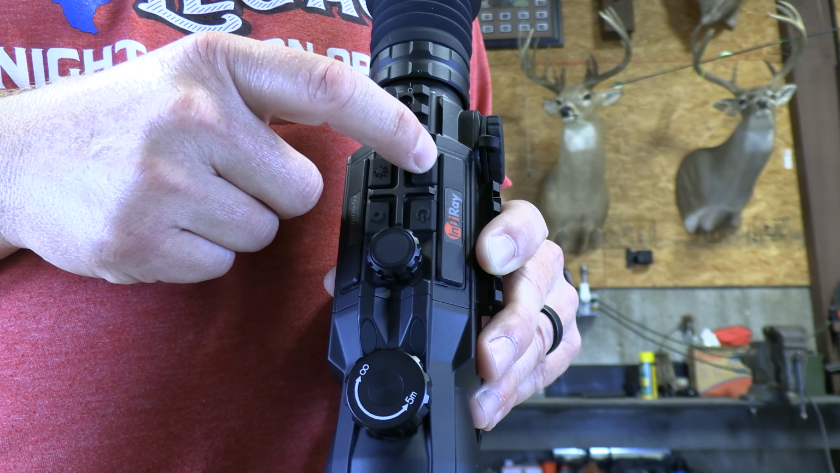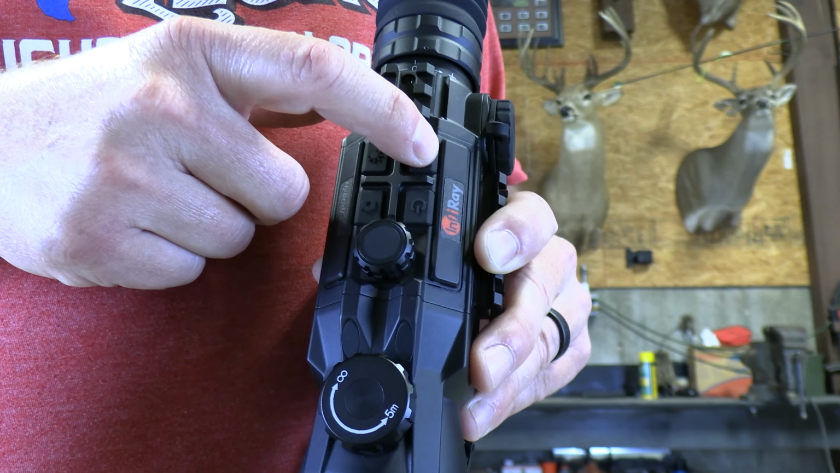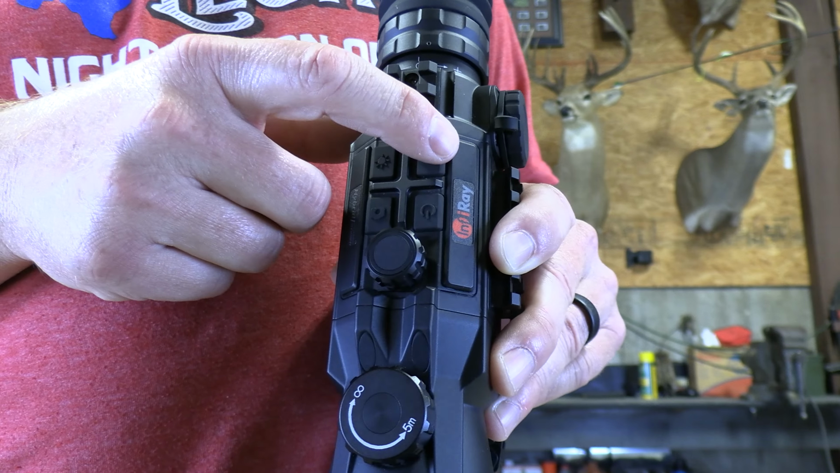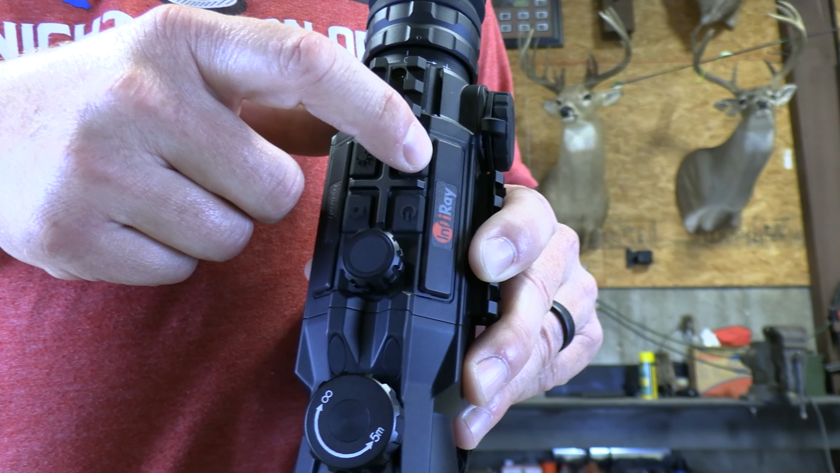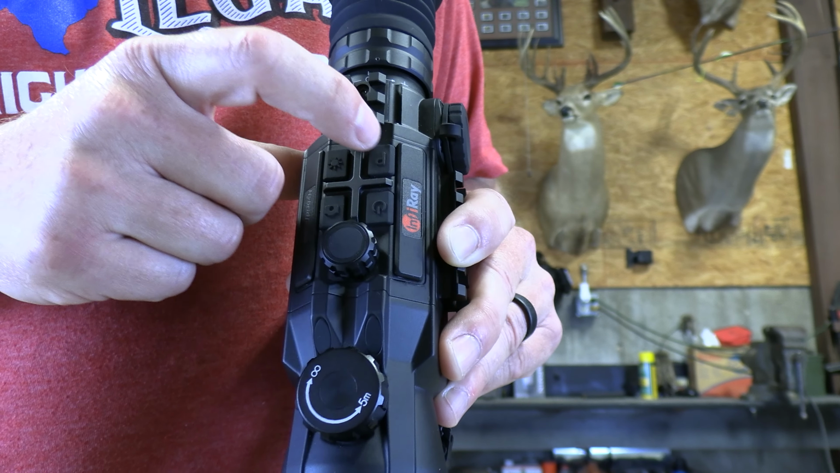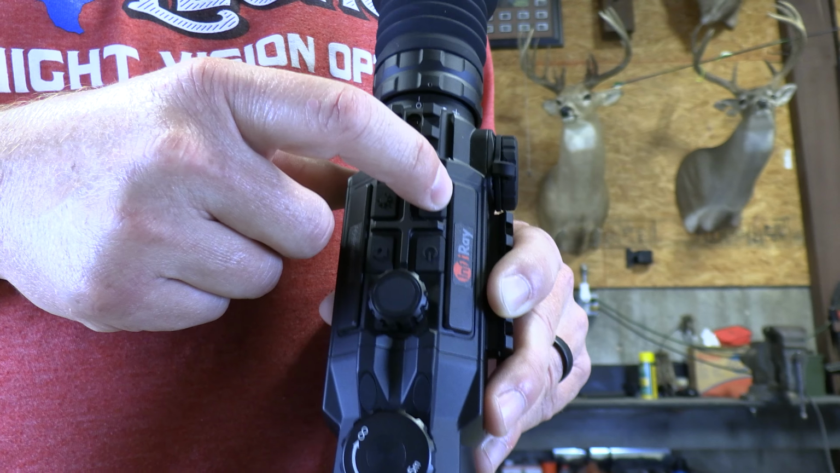If you long press the menu button, that changes the menu. If you long press this P button, that is your color palette. It'll change from white hot, black hot, red hot, and then it has an iron red, a rainbow, and an outline. So you can scroll through your color palettes by long pressing this P button right here on the bottom.